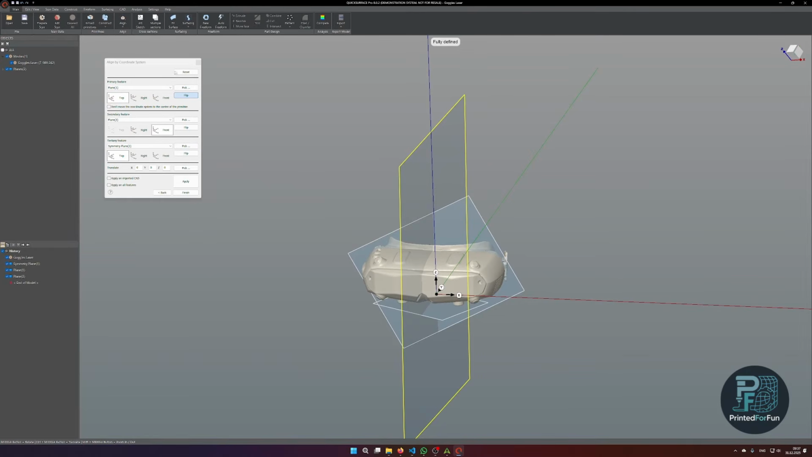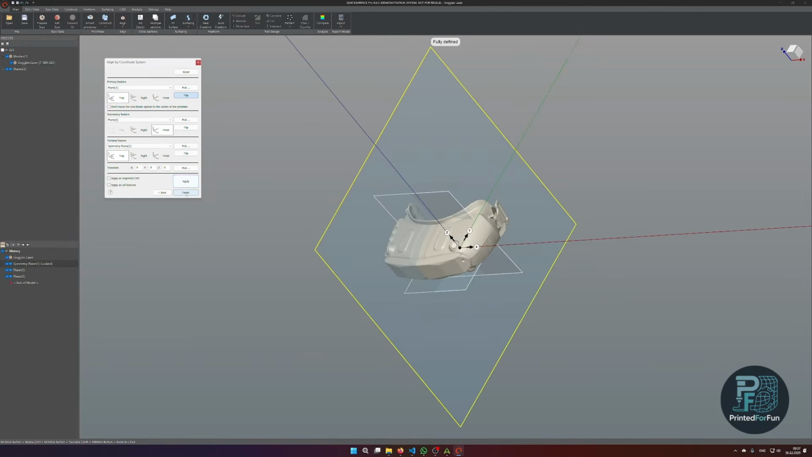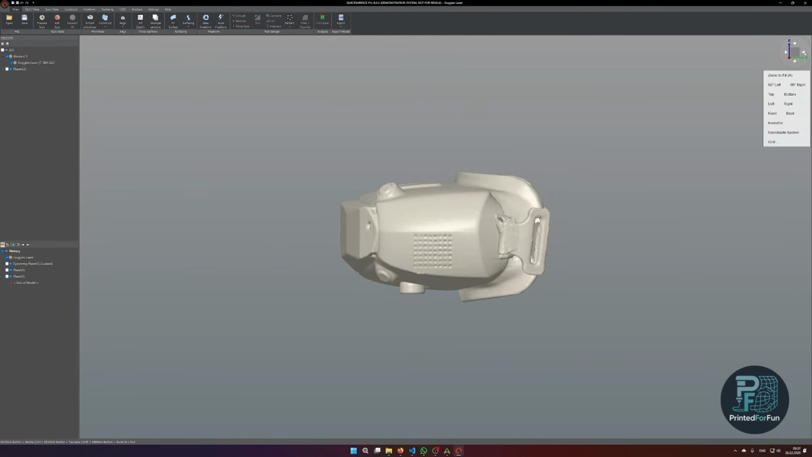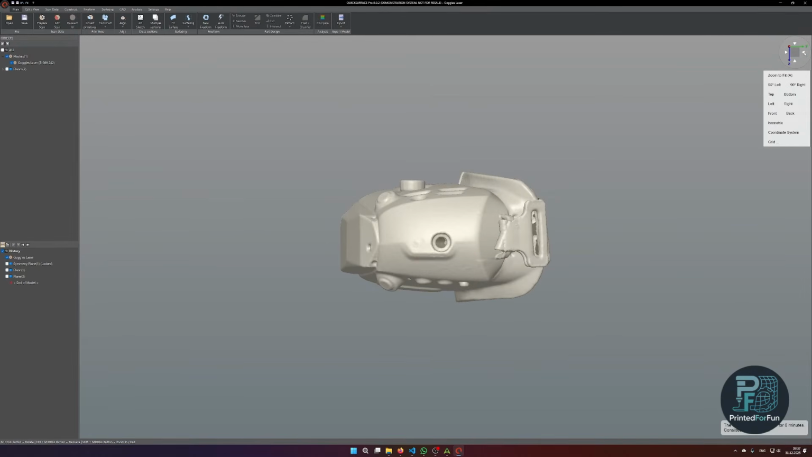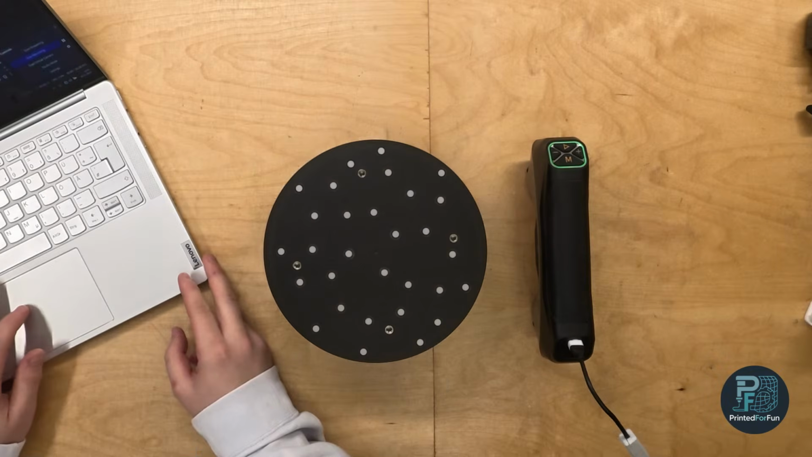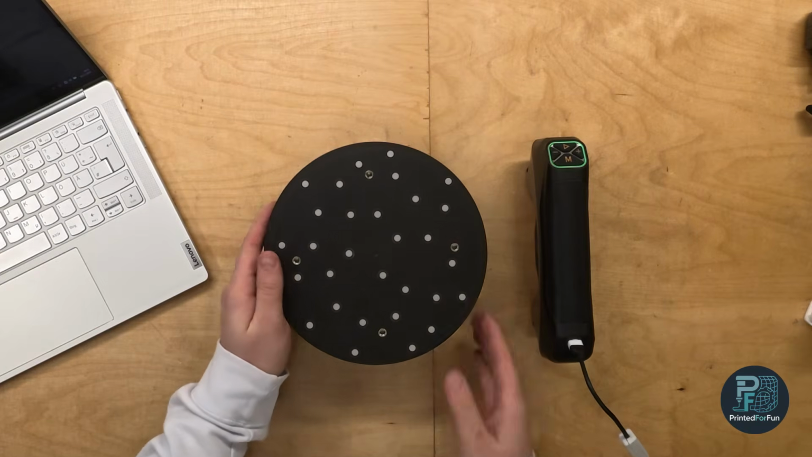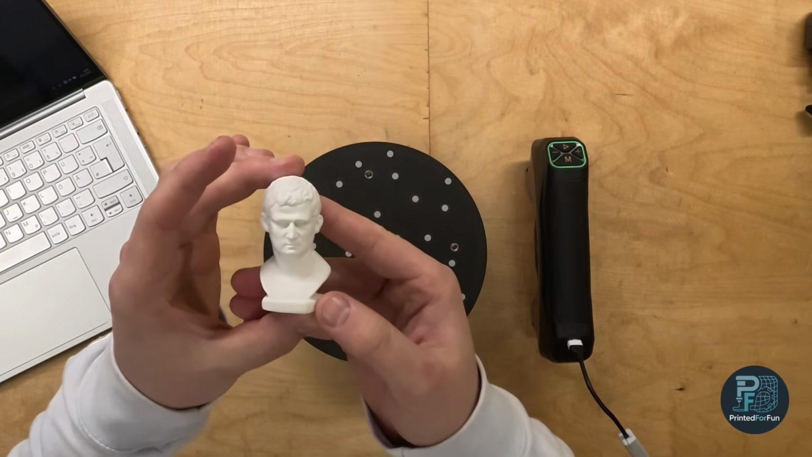Now we are fully defined, and I can click on apply and finish. And now you will see it looks quite nice.